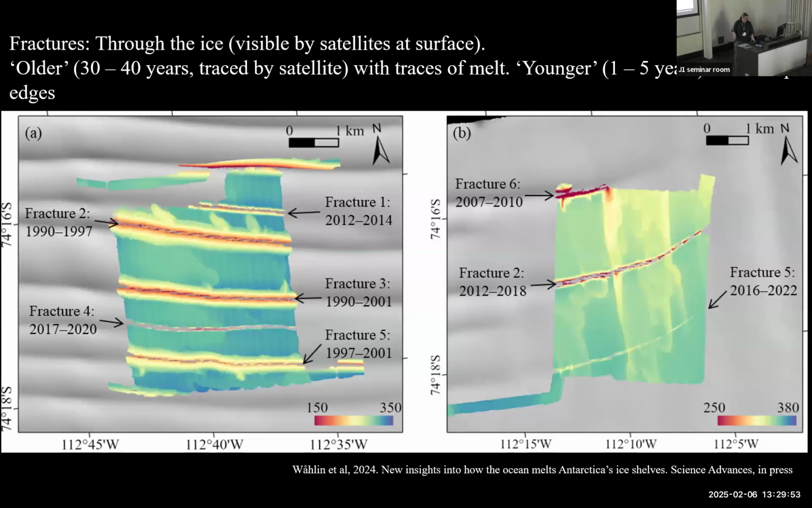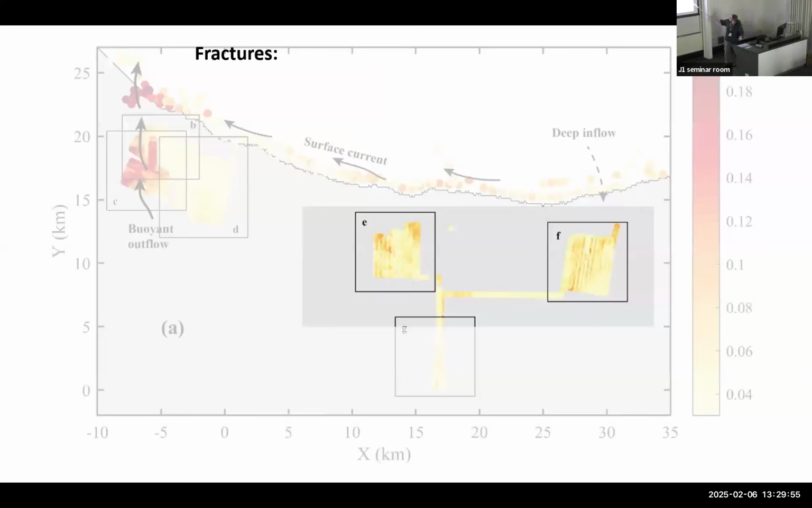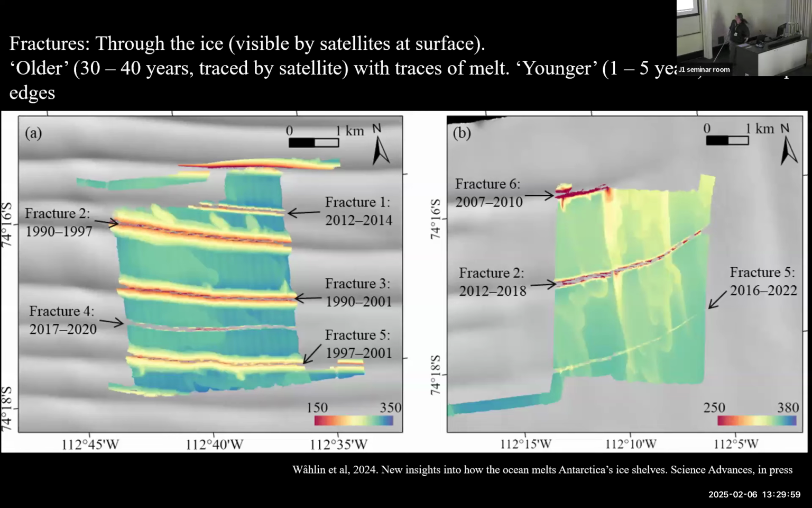Then also we have fractures. If you look here and here, those are examples of fractures. So we also got a closer look at them. This background here is the remote sensing product, so you can clearly see each fracture from above as well.